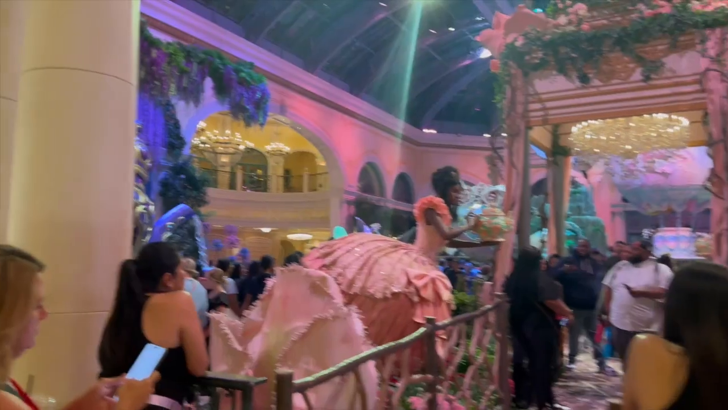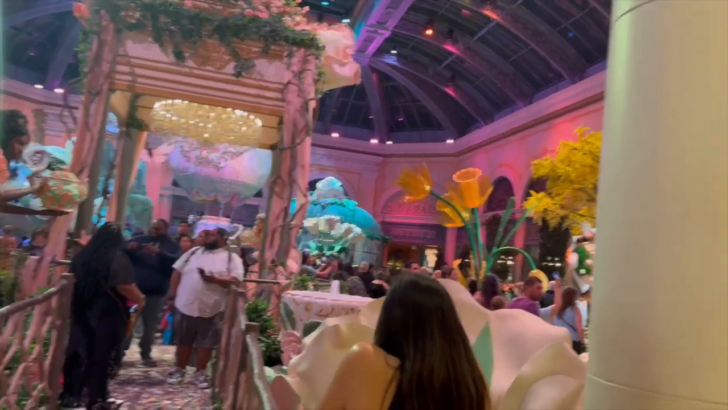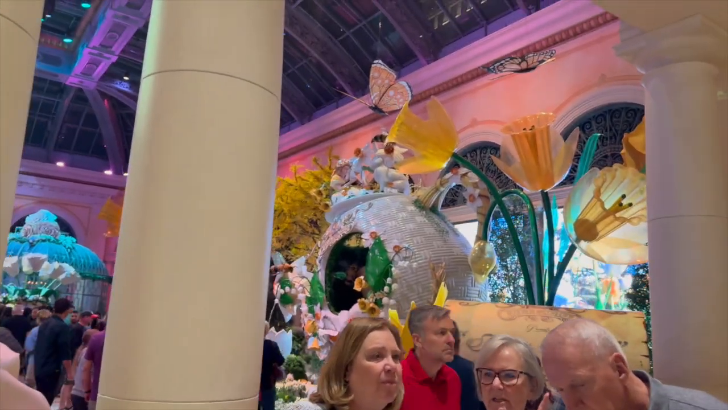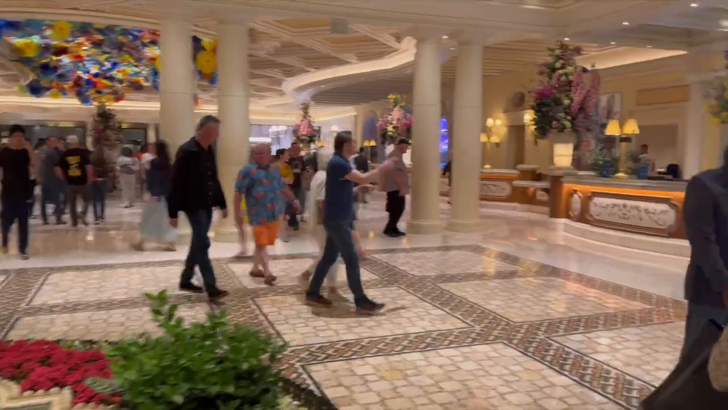Oh, ice cream. Teapot. Flowers. Flowers, garden. More teapot. I don't think it's Beauty and the Beast. I think it's more... Look at these little angels. And now I'm gonna walk to my self-parking.